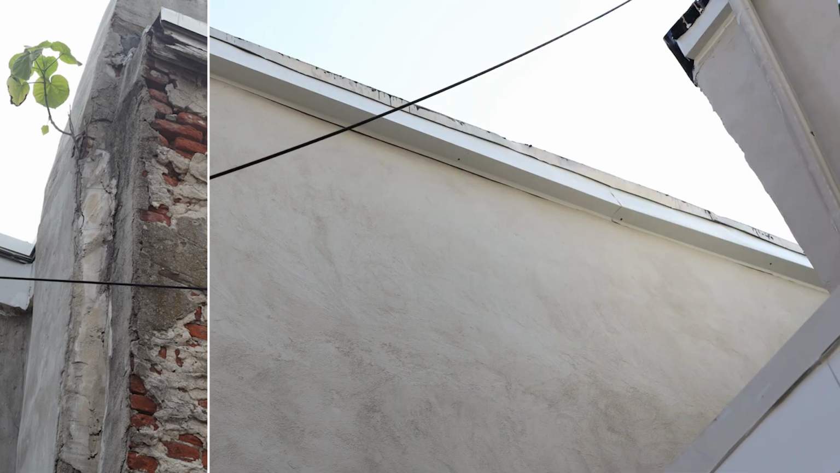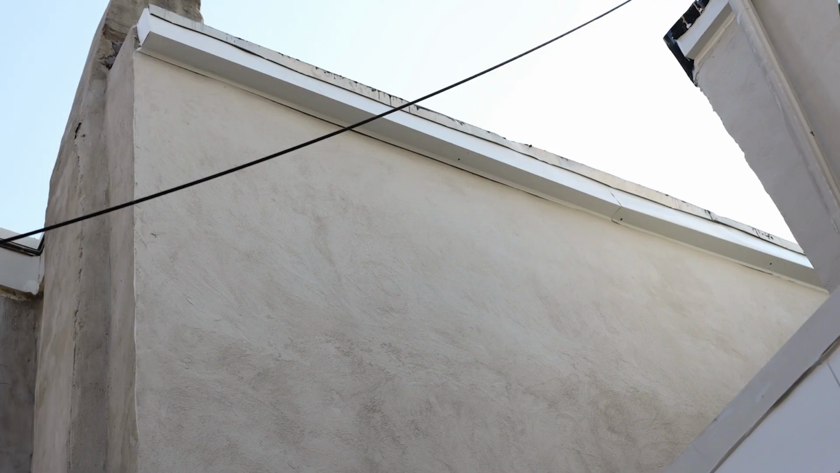We were able to formulate proper remediation protocols for this project, which includes remediation of the interior kitchen ceiling and exterior repairs, which currently allow interior water incursion.